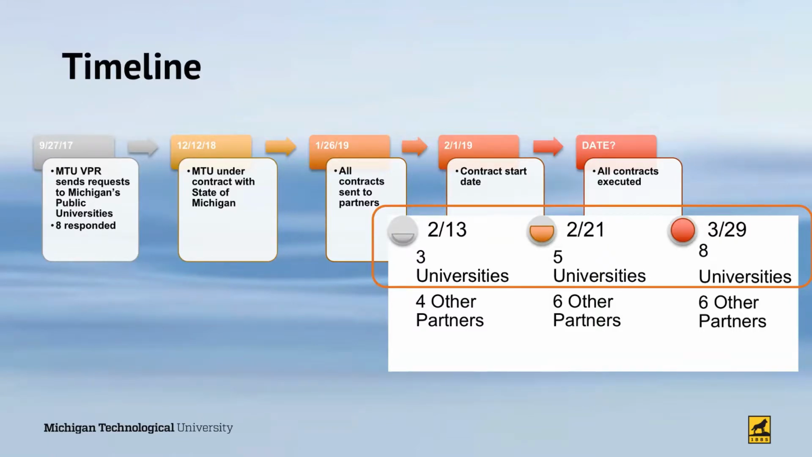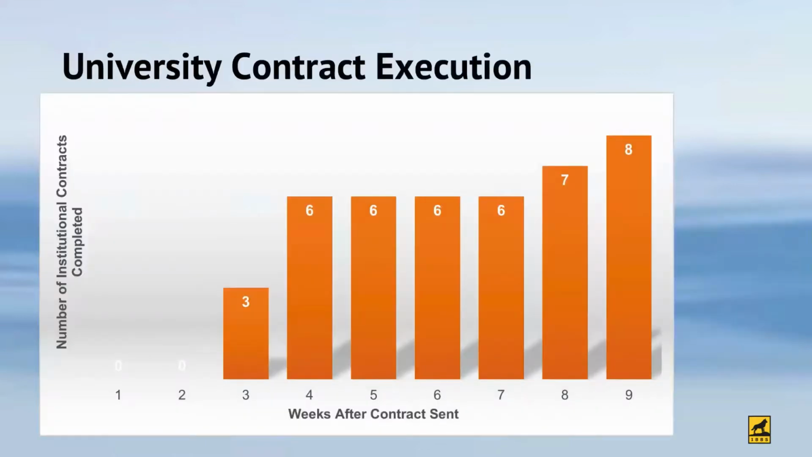By the 13th of February, we had 3 universities with signed contract. By the 21st of February, 5 universities, and by the 29th of March, all 8 universities and the other partners were all signed up. So it was essentially 2 months into the contract before all the universities were totally on board. This did not hamper the investigation.